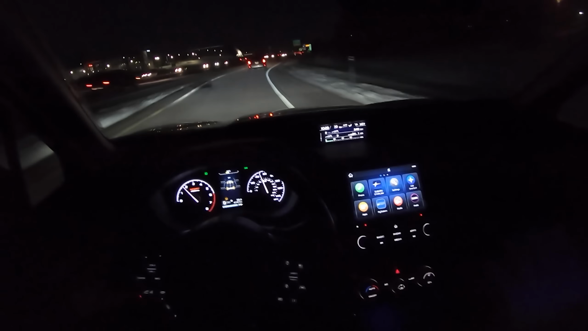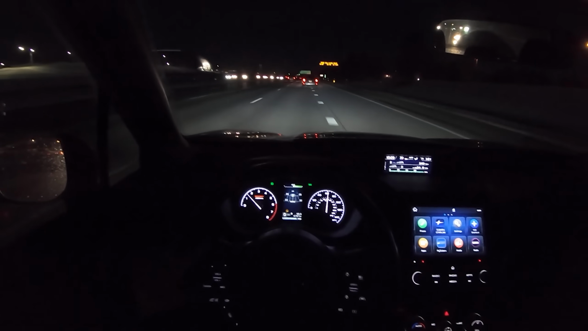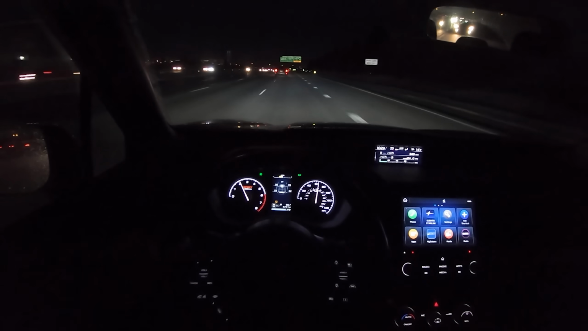Lots of tech features in this. So far, I've really only had a chance to test the radar-guided cruise control. It seems to work well enough. The ergonomics in this are okay. We'll get into that a little bit more with the daytime video.